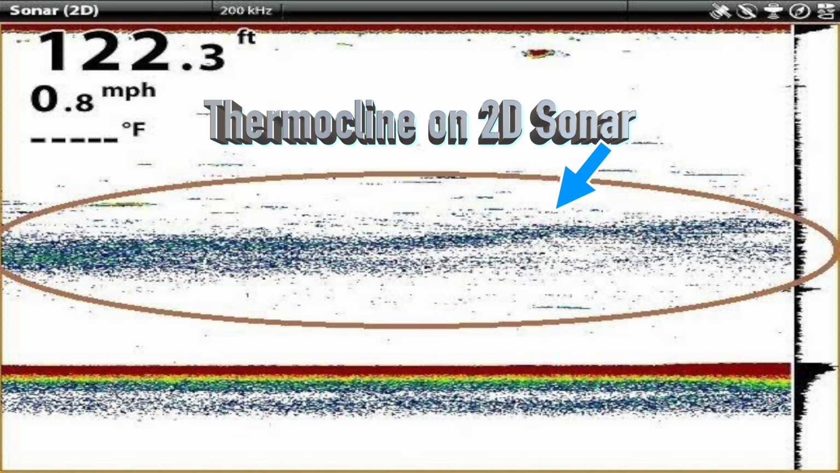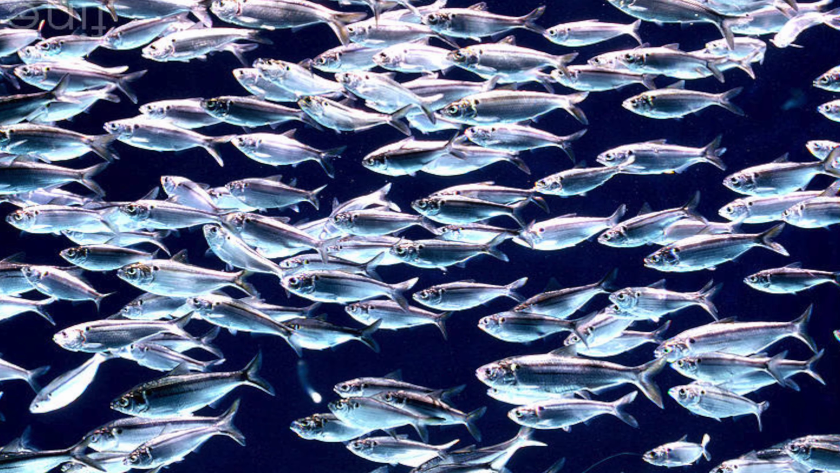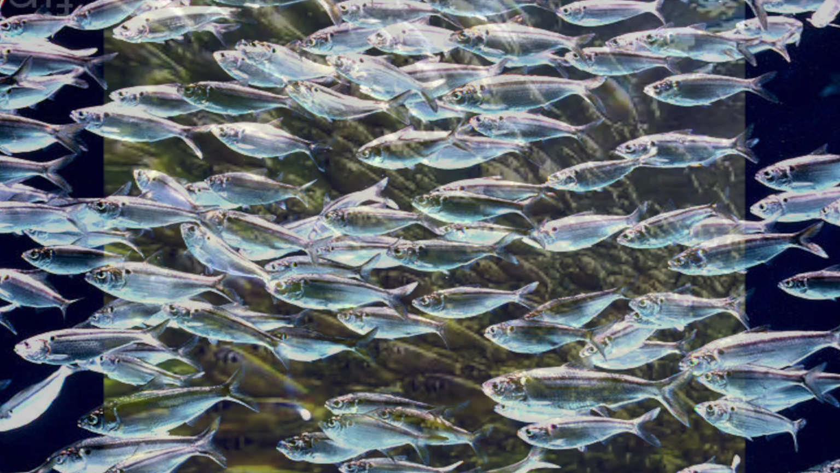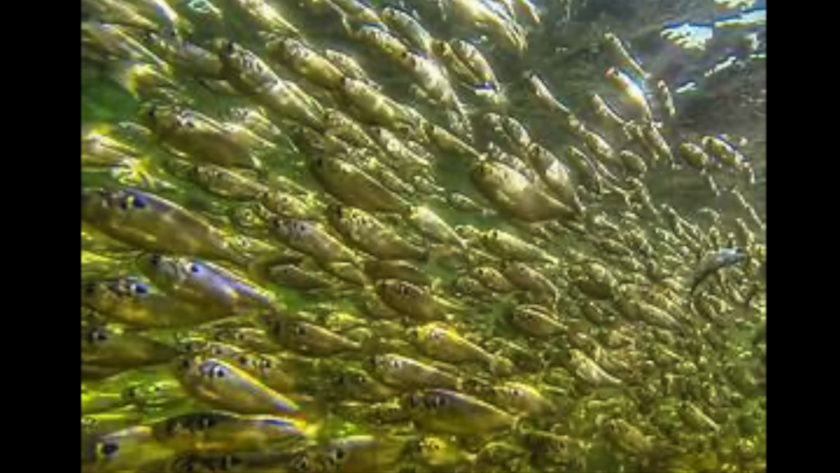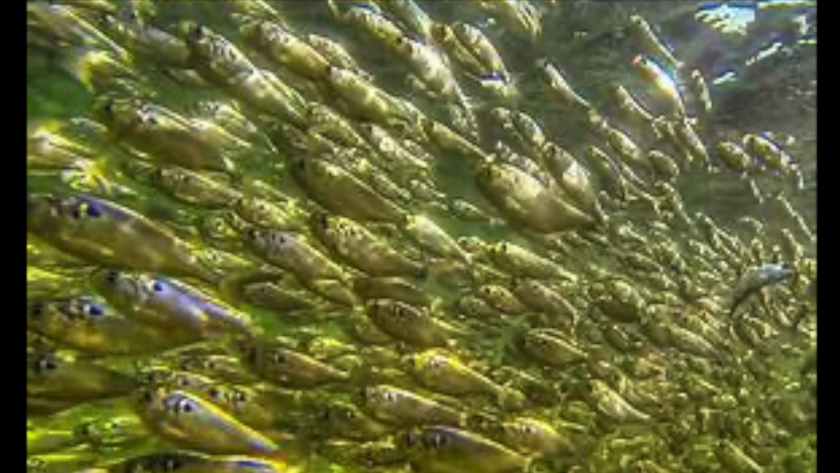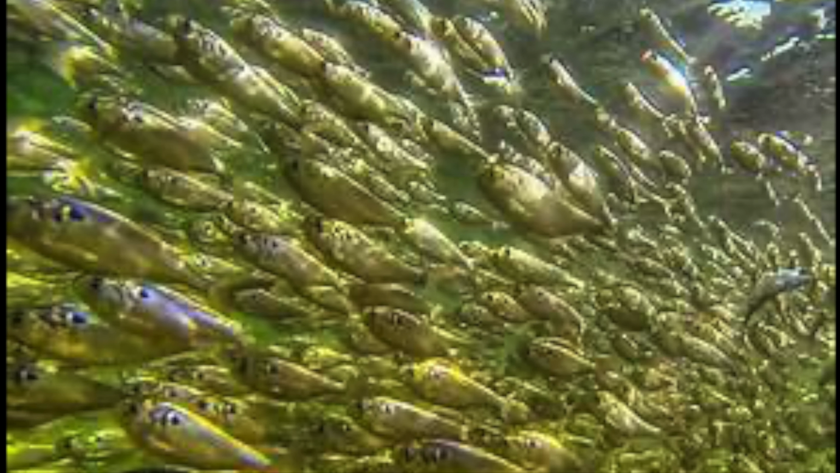Folks, the crappie have to have oxygen in their water too, so they can't live or be comfortable for long periods of time in that poorly oxygenated water, or what's called the hypolimnion, that's down deep. But the biggest issue is that shad or bait fish are even more fragile when it comes to living in the right kind of water. We have to remember, where the shad go, the crappie will be, especially if they are feeding.